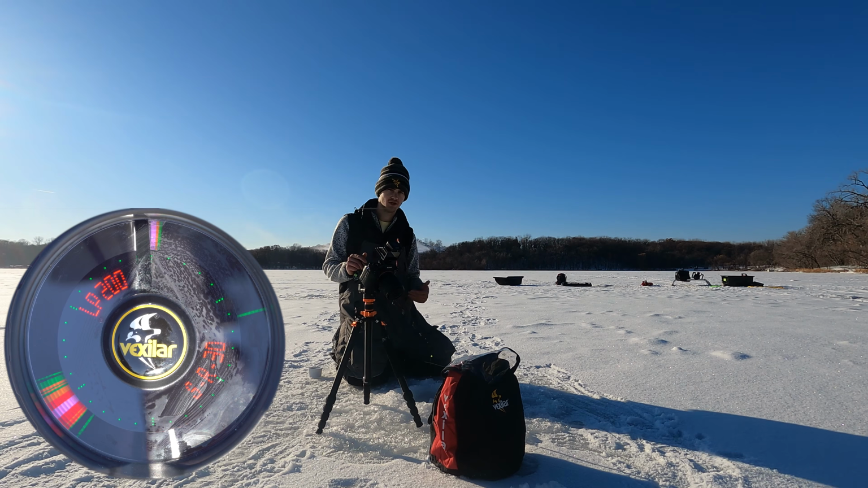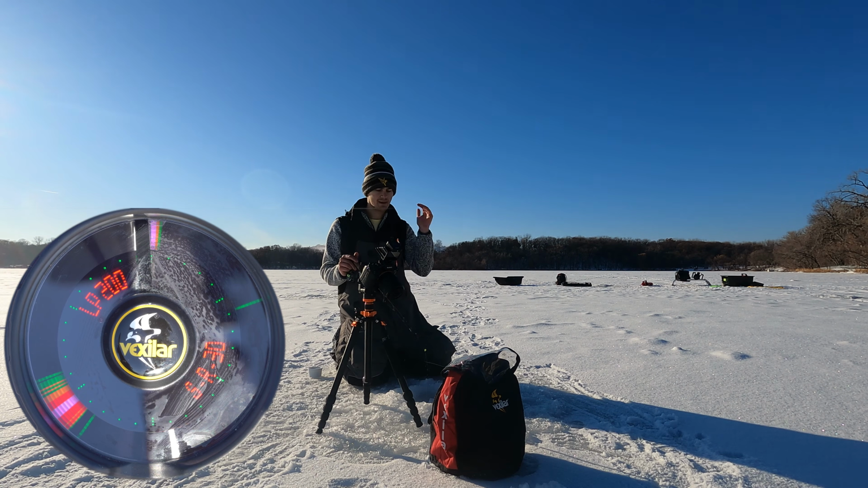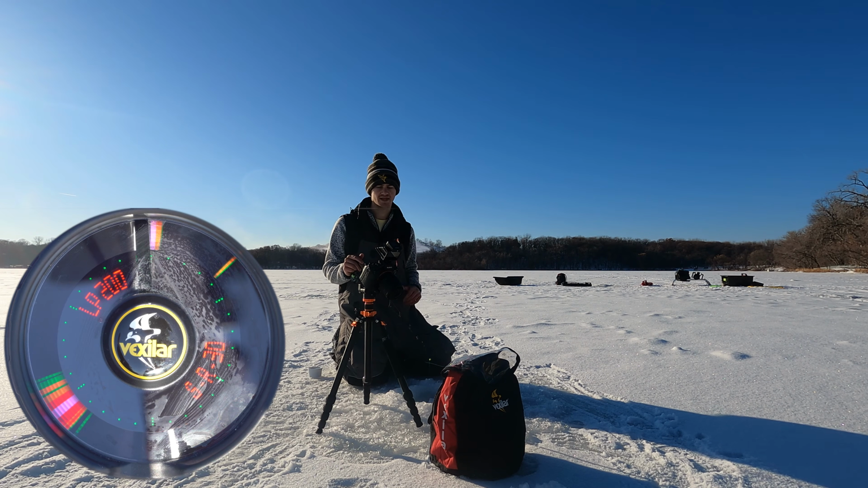So we drilled about 15 holes all around here, and we're just dropping a bait in one hole, wait 5 minutes, nothing's there, move on to the next hole. You gotta find the fish. They're not always gonna be in the same spot. So you gotta work a lot of water, work a lot of depths, and try to find where these fish are at, especially when you're fishing new lakes like this. You gotta spend a lot of time finding points, drop-offs, stuff like that.